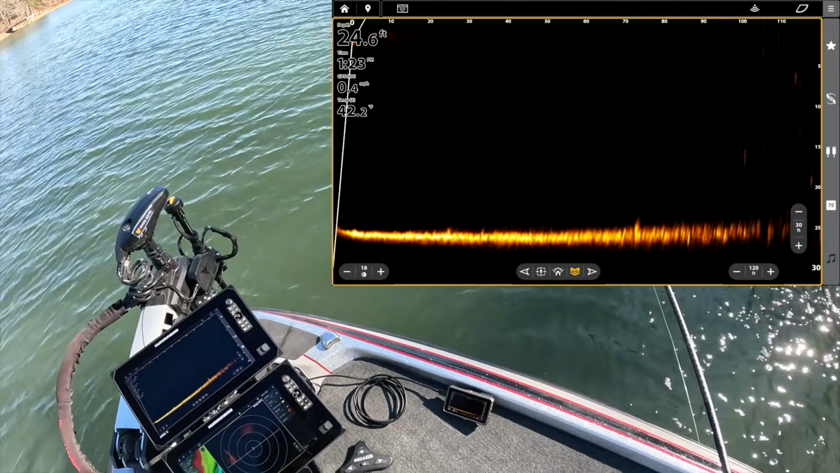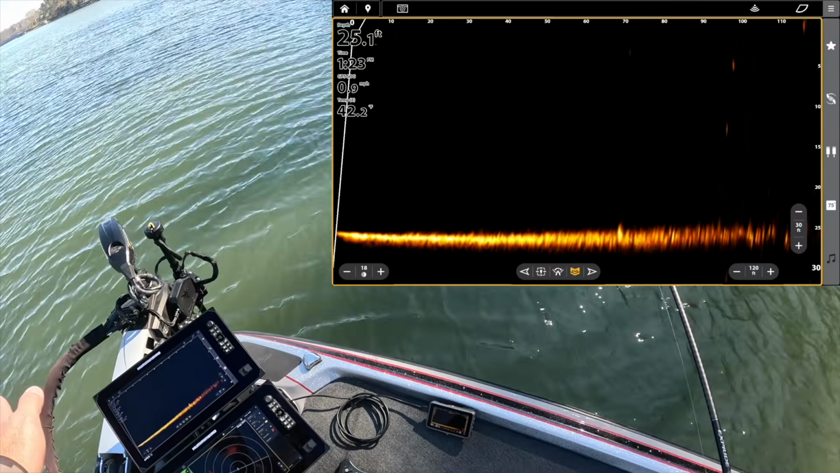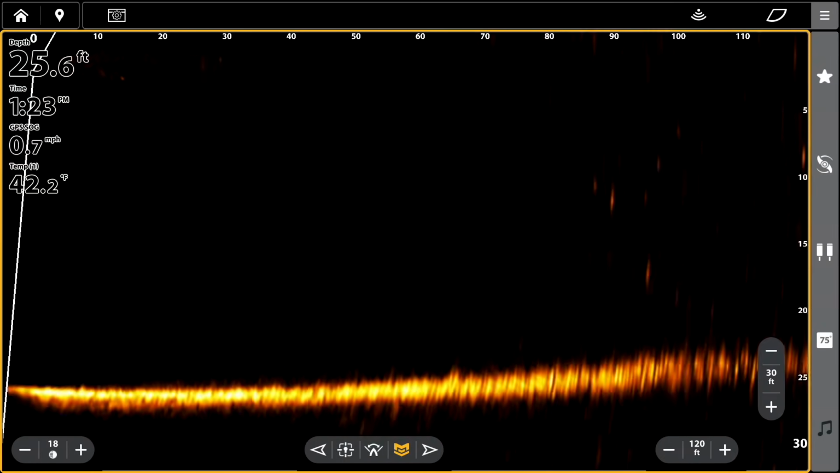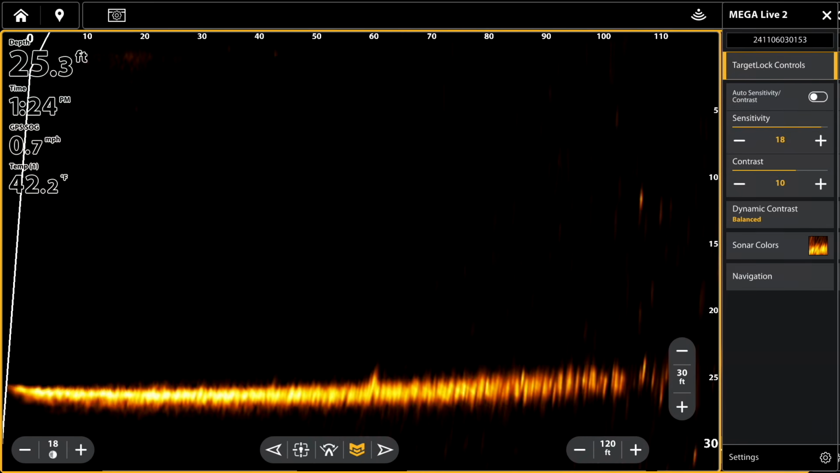But guys, this Mega Live 2 is so clear. I have my sensitivity, I started out at 10 and 10. I bumped my sensitivity up to 18. And what's my contrast at? I think we're at 10 or 12. Yeah, contrast is at 10.